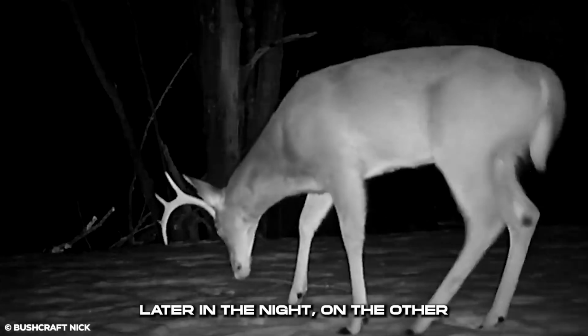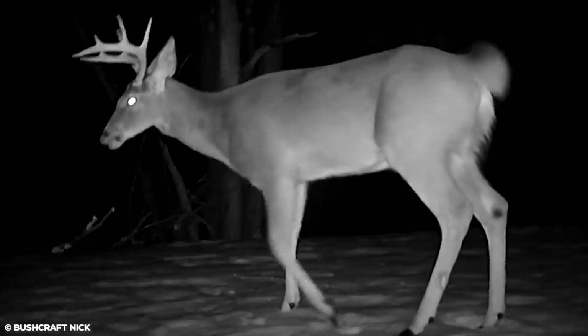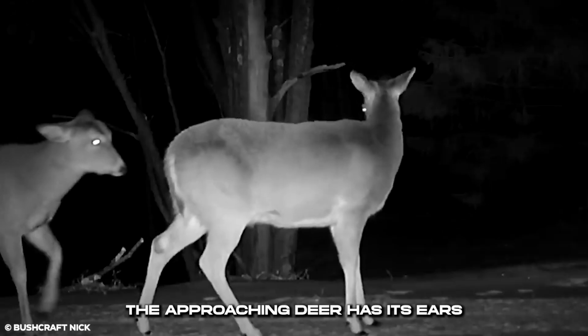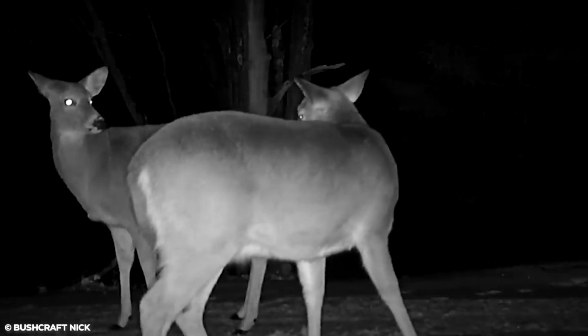Later in the night, on the other side of the woods, the trail cam records a deer watching another deer approaching it. The approaching deer has its ears pressed back against its head. The deer almost engage in a fight.